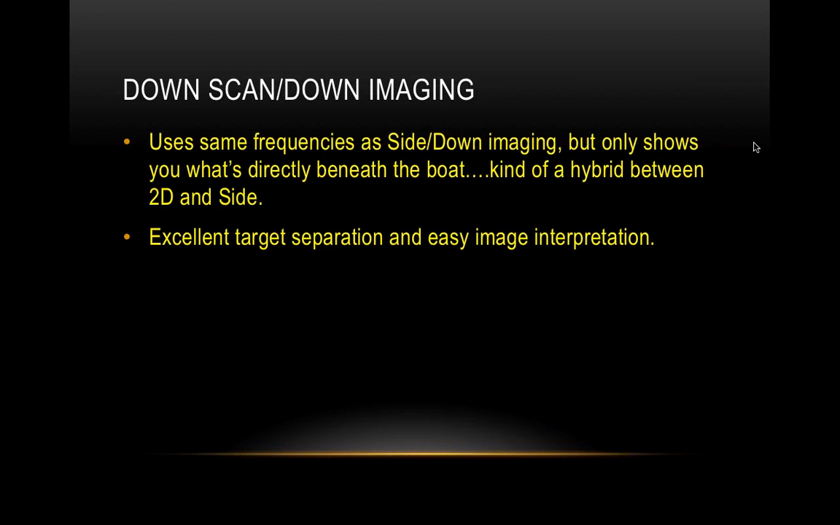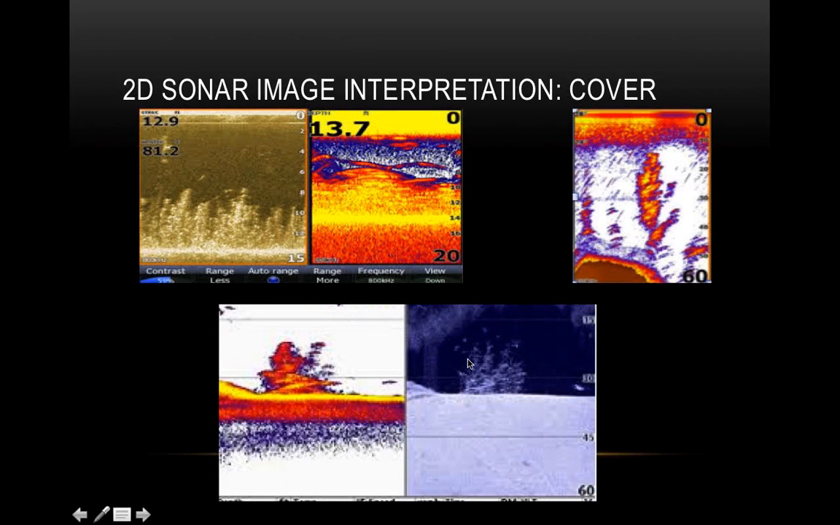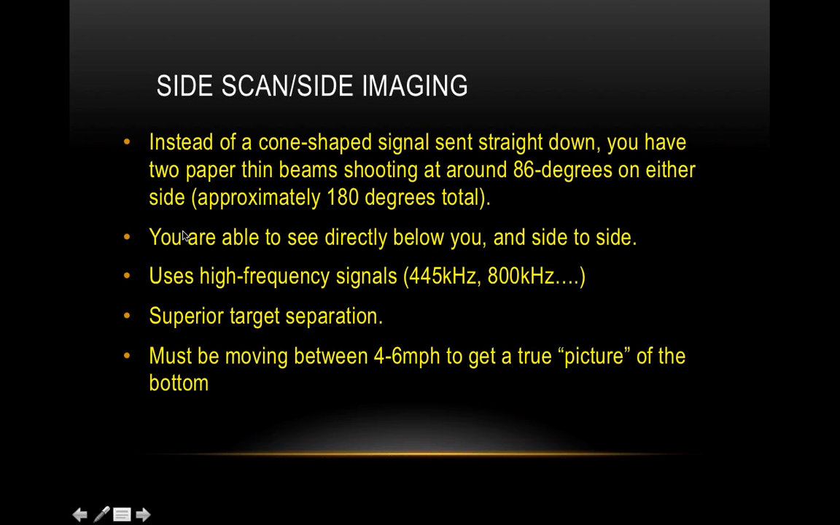can actually see, like we showed you before, that brush pile. You can see the limbs in it. You can see the fish that are suspended around it, and it's not just this big blob. You can see the tree. You can see the grass. You can see what kind of grass. So it defines those things much better.